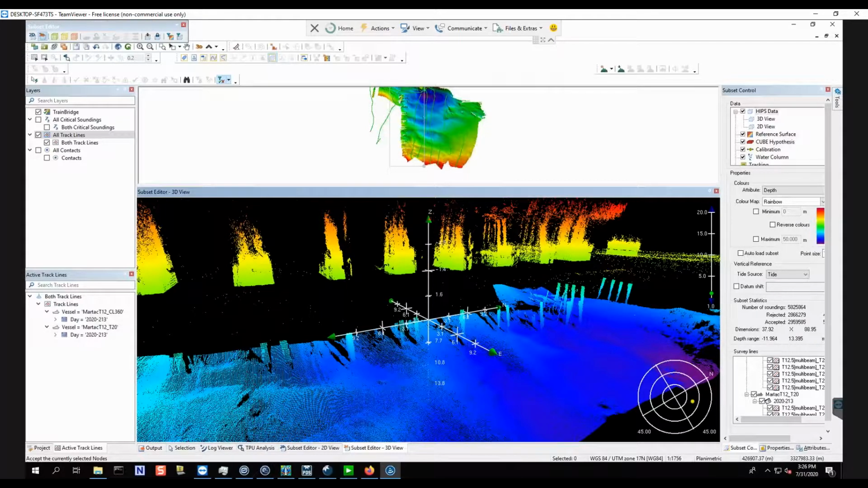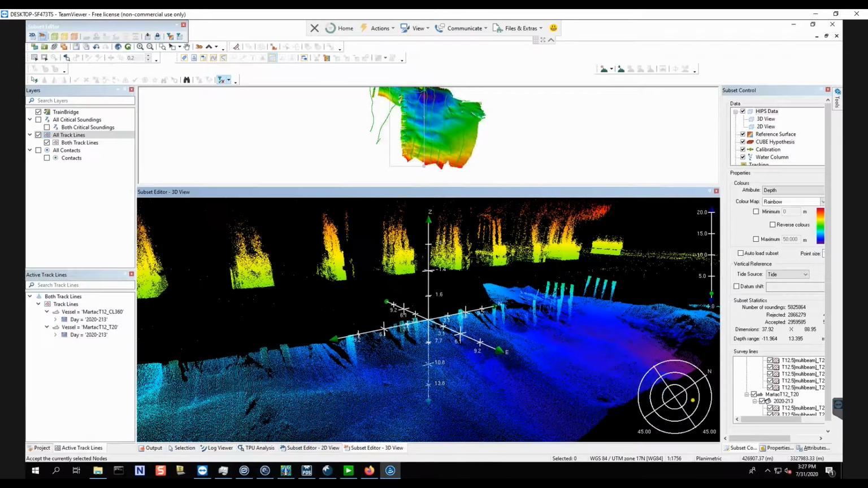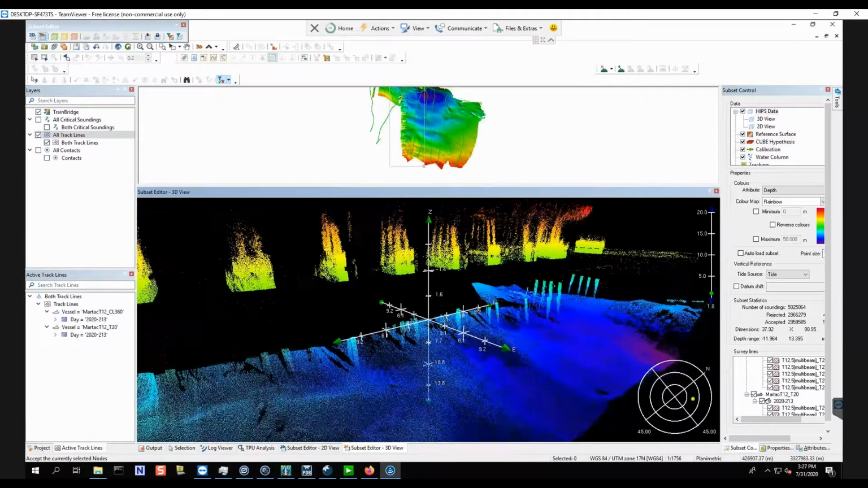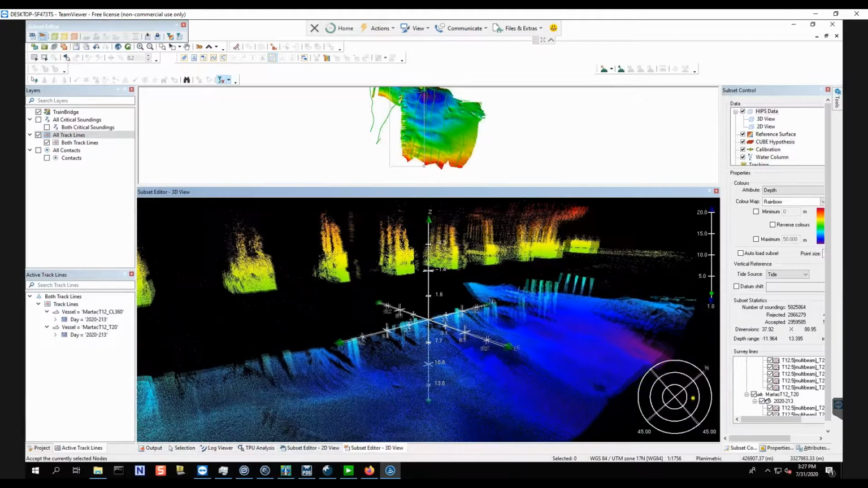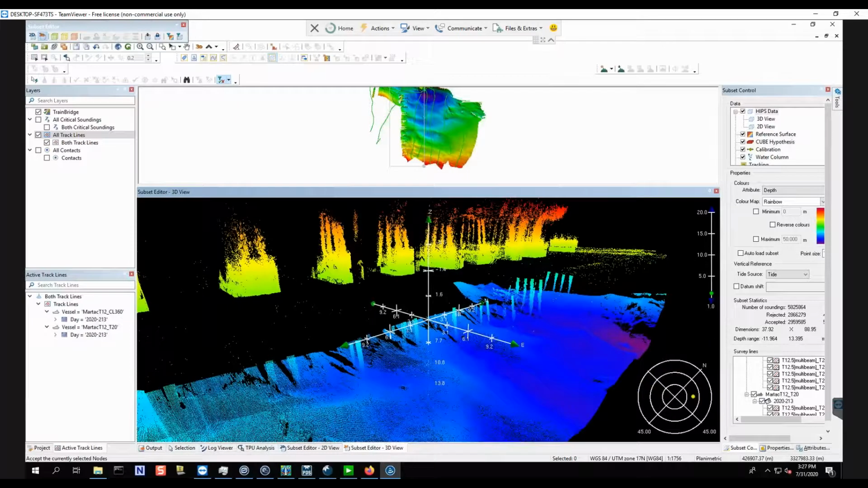This is actually looking at the processed georeferenced point cloud in our desktop application. And that allows us to do further quality control and analysis on the data. In this case, you're actually opening up the processed data coming straight from the Onboard project files.